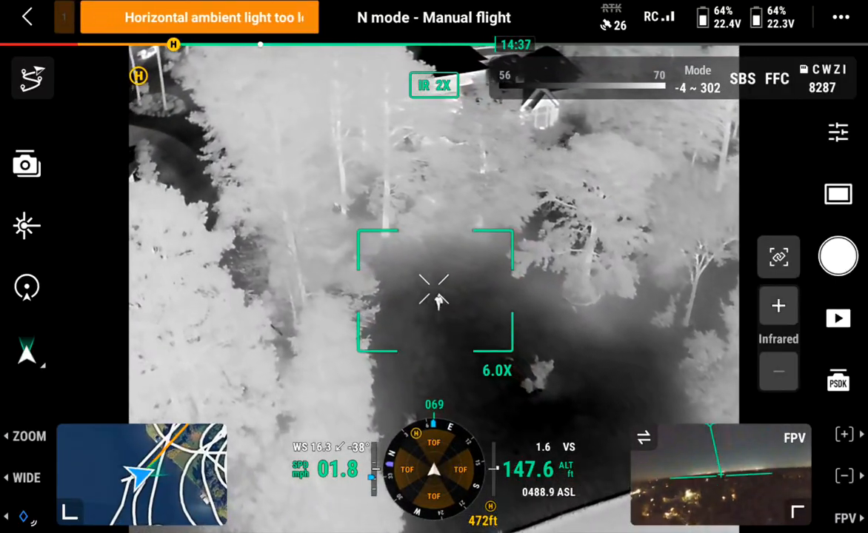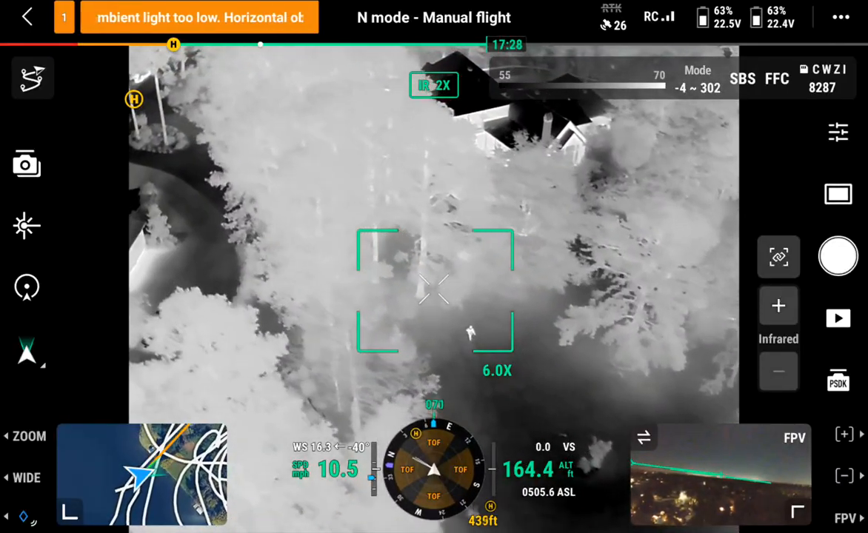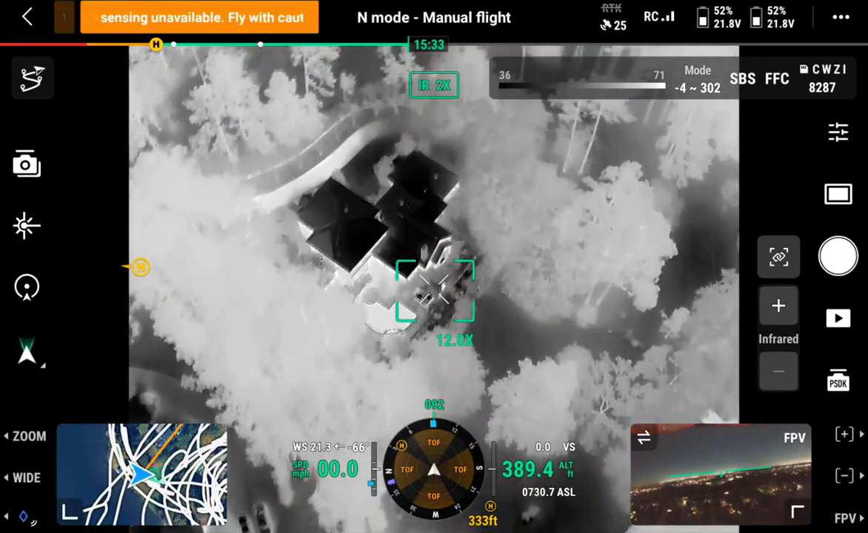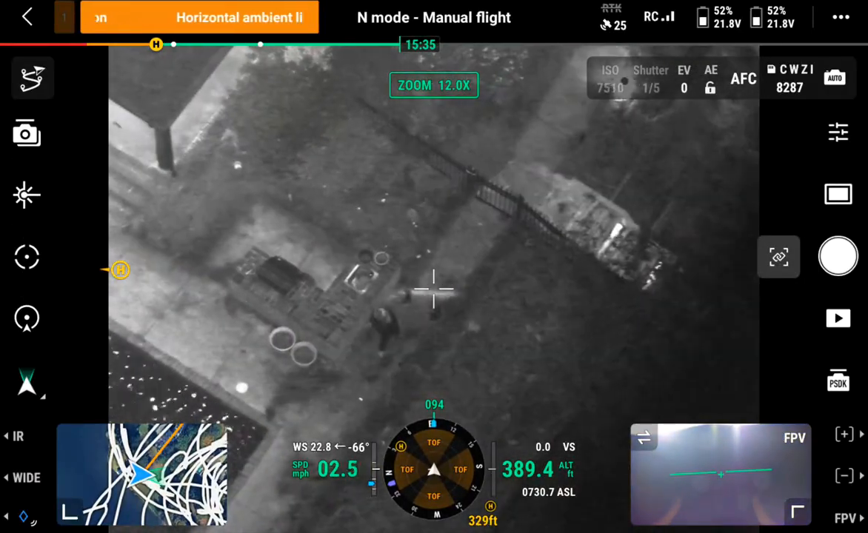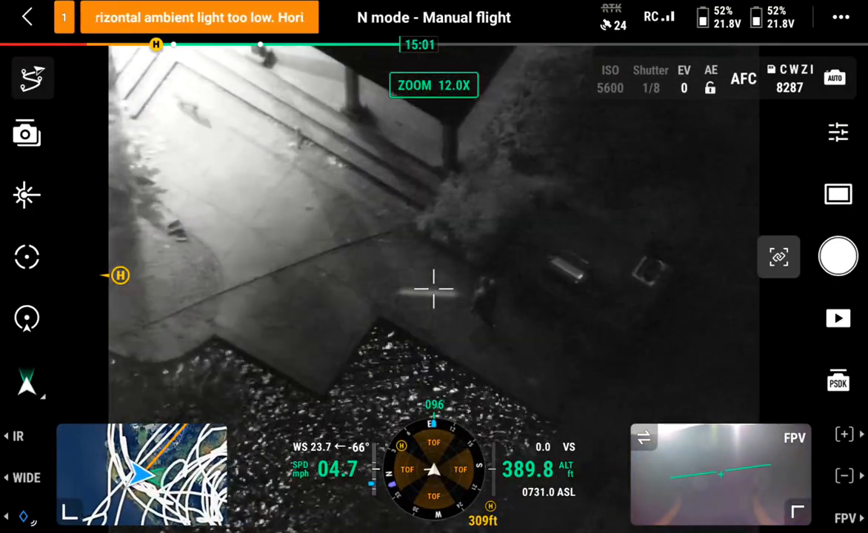Oh, what a godsend, guys. To have this technology to be able to see that, because I don't know if she would have survived being in that water. She couldn't get out. Oh, fantastic. Haha, that's awesome. She's in the house. Yes.